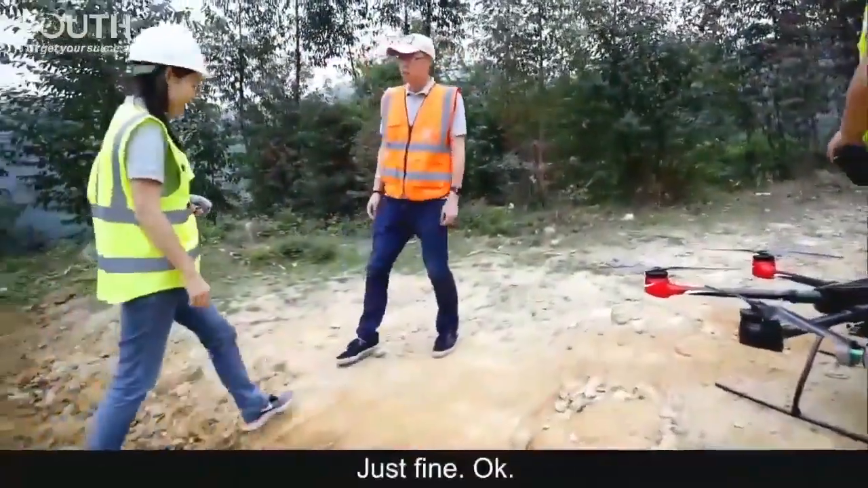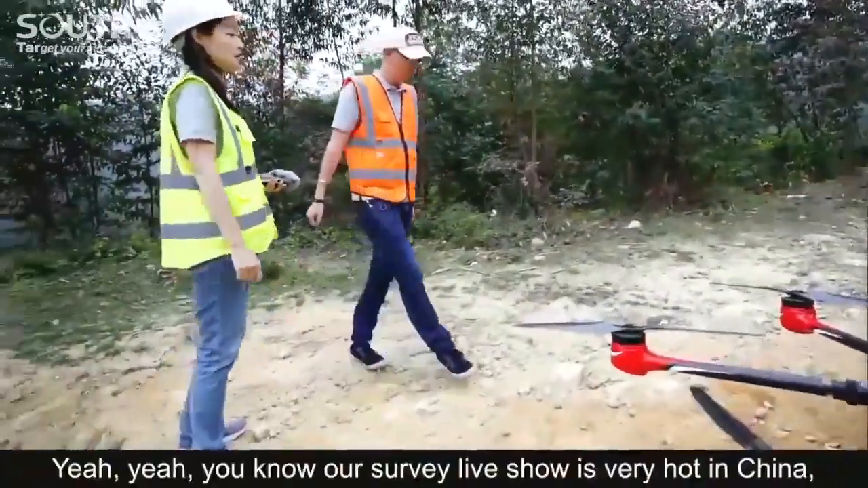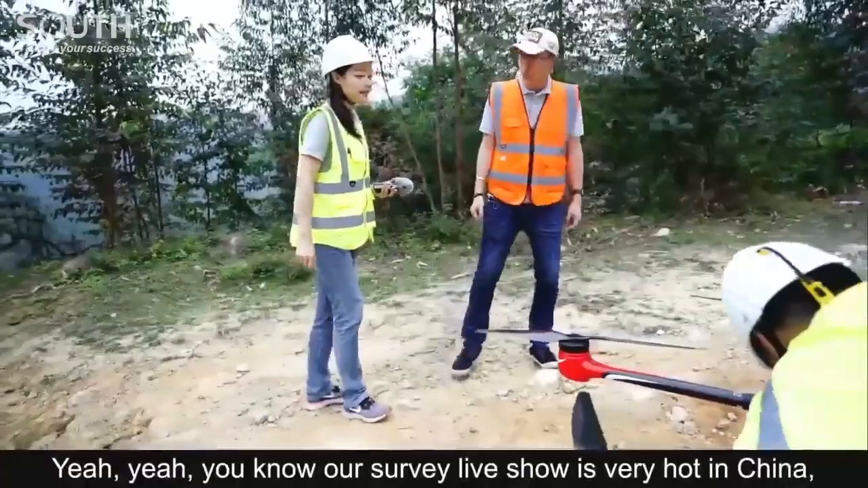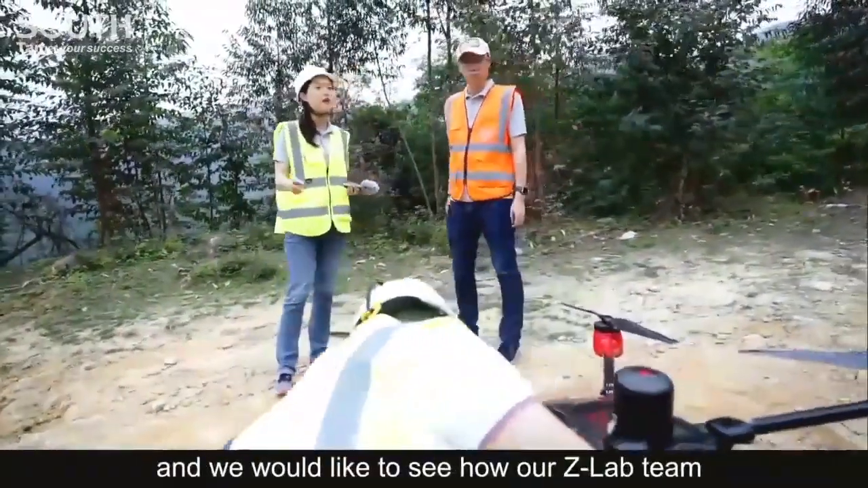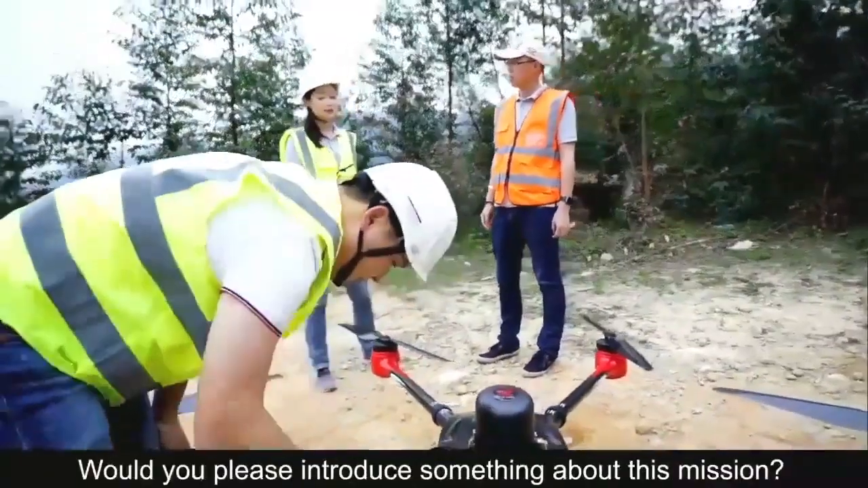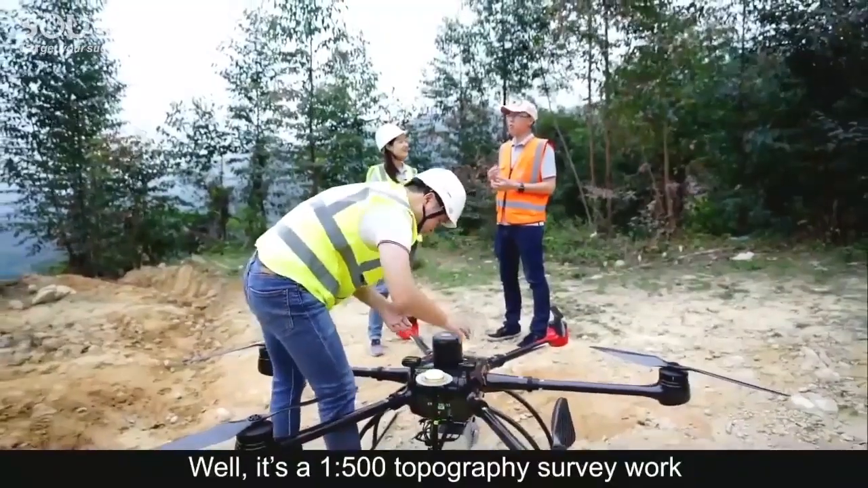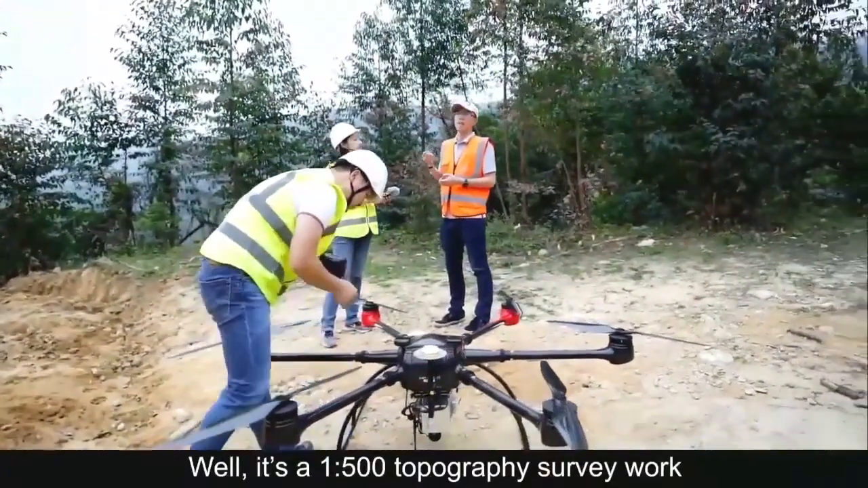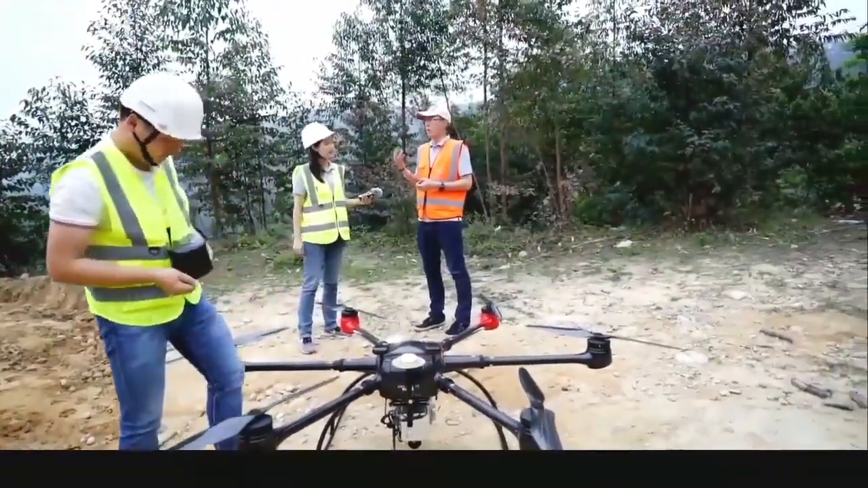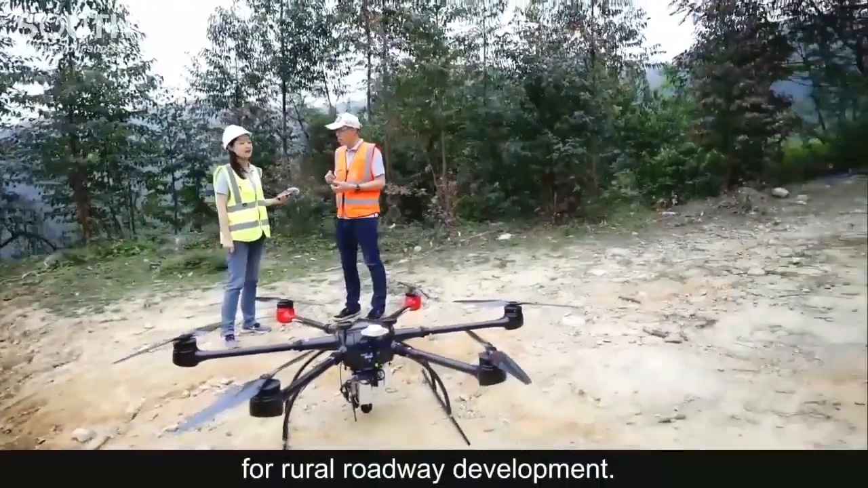So you are coming for the global live show, Topography, right? Yeah. You know, our survey lab show is very hot in China, and we would like to see how our Z-Lab team accomplished a LiDAR survey job. Would you please introduce something about this mission? Sure. Well, it's a 1 to 500 topography survey work for rural roadway development.